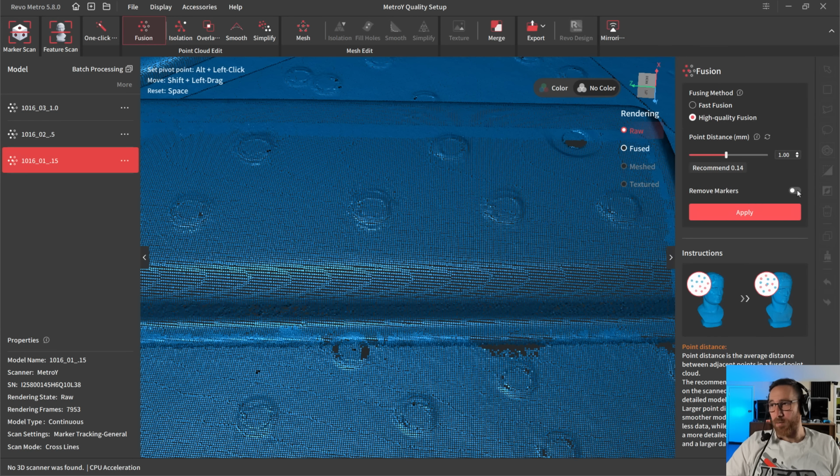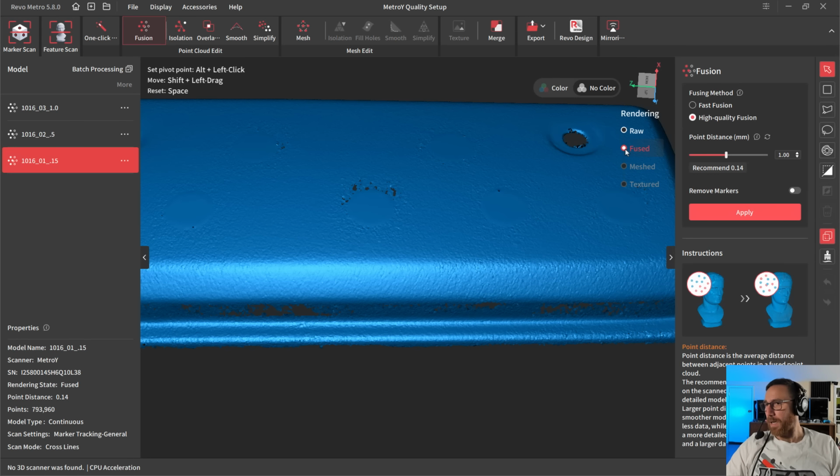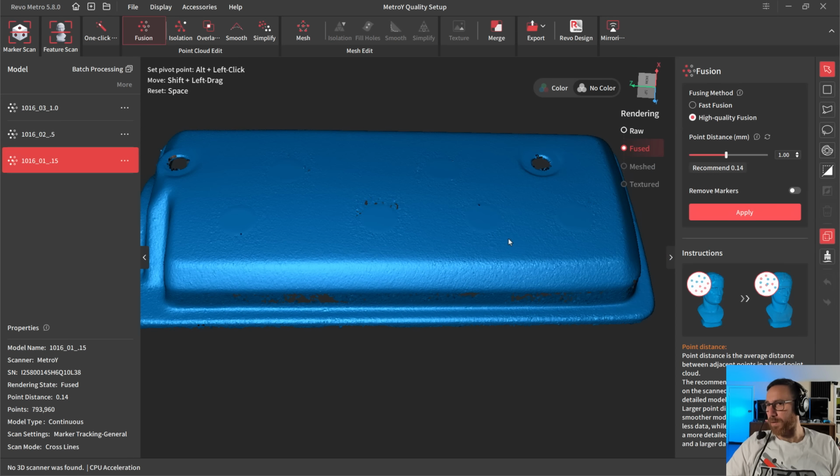But if you do toggle this on, what you're going to end up with is holes everywhere there is a marker dot. It's not always perfect, but in general, that's what you'll get.